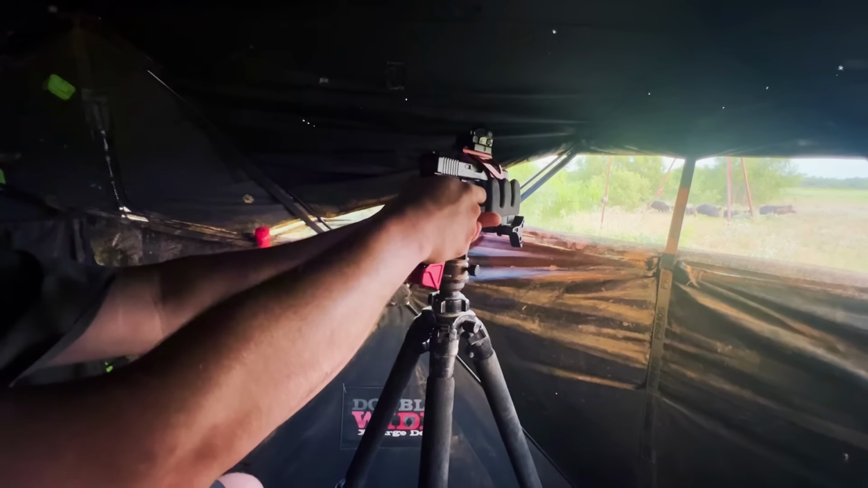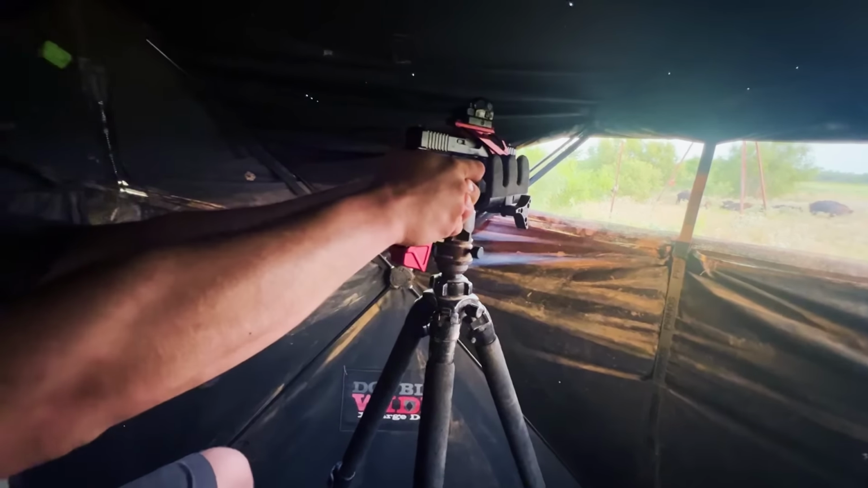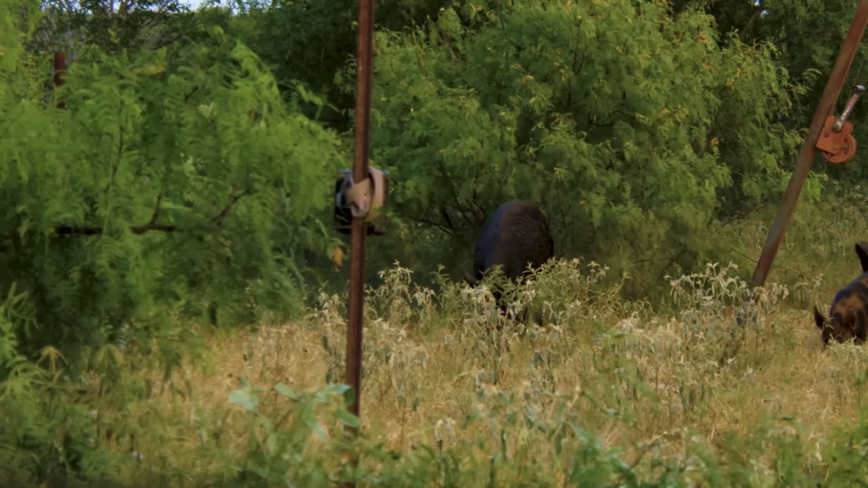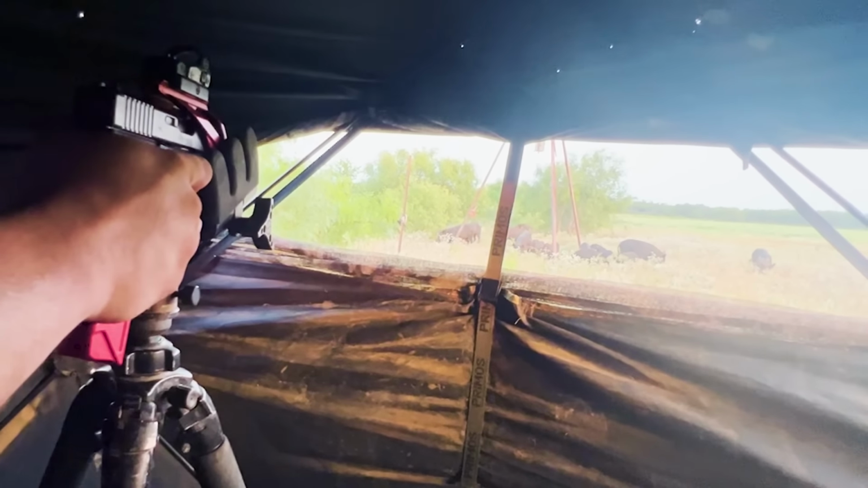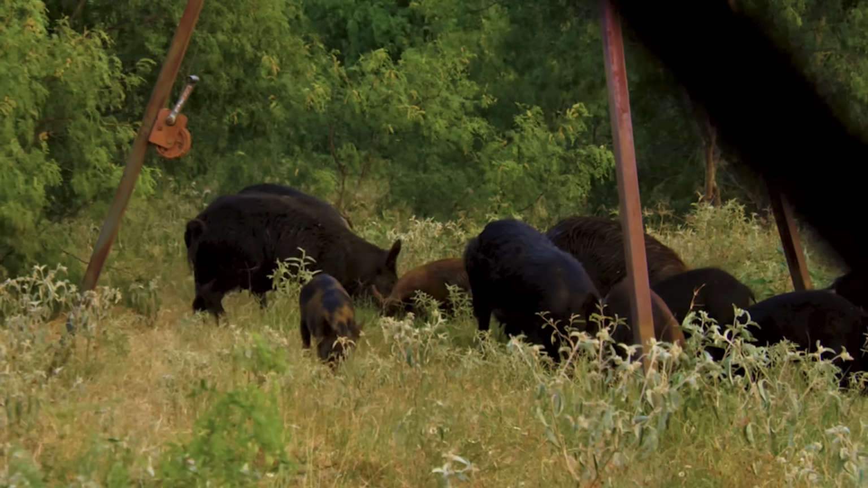Big black one in the middle. Yep. I'll tell you when. Yeah, don't move. It just bit that one. Right. That's a sow. You want to kill it? You see that boar that just came in behind it? Yep. Kill that boar. Right there. I'm on him. One second. Let him get closer.